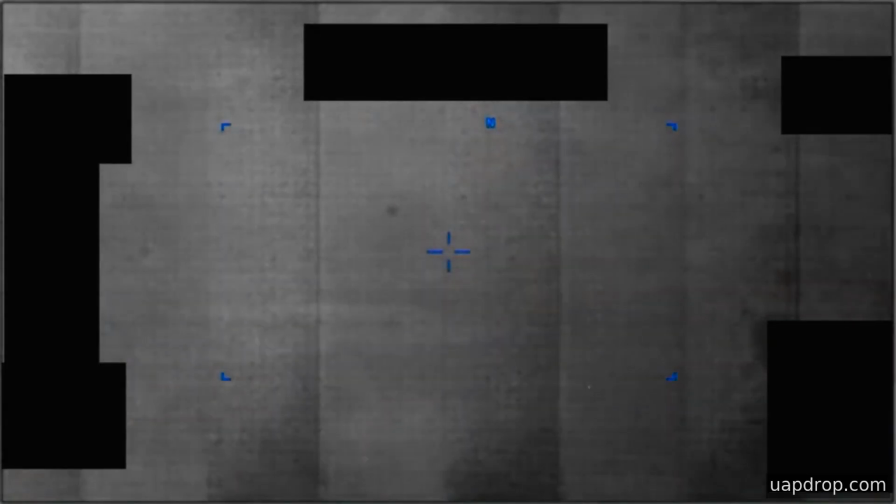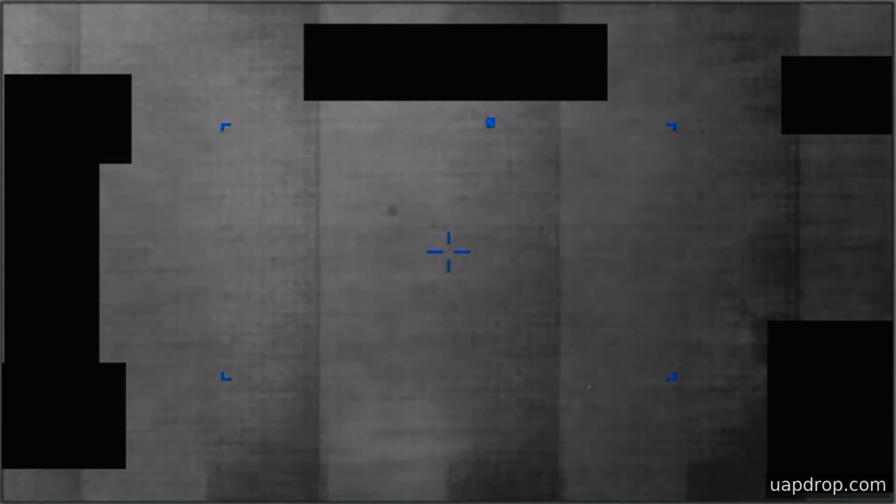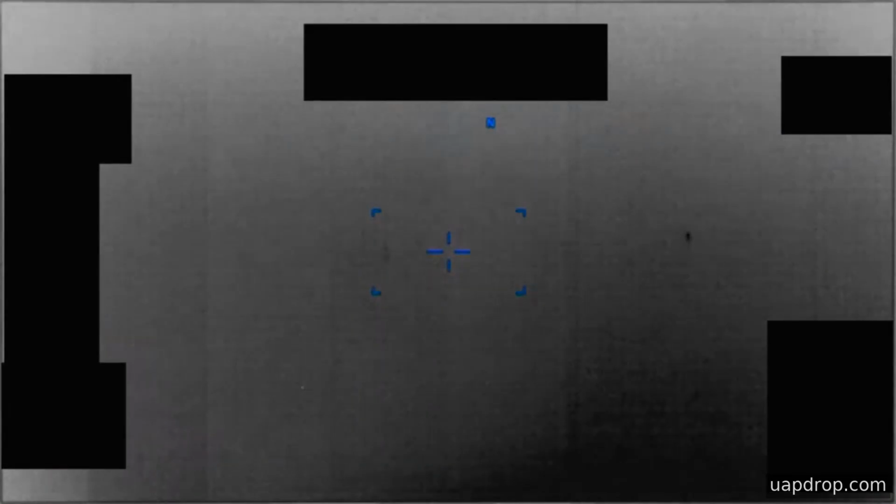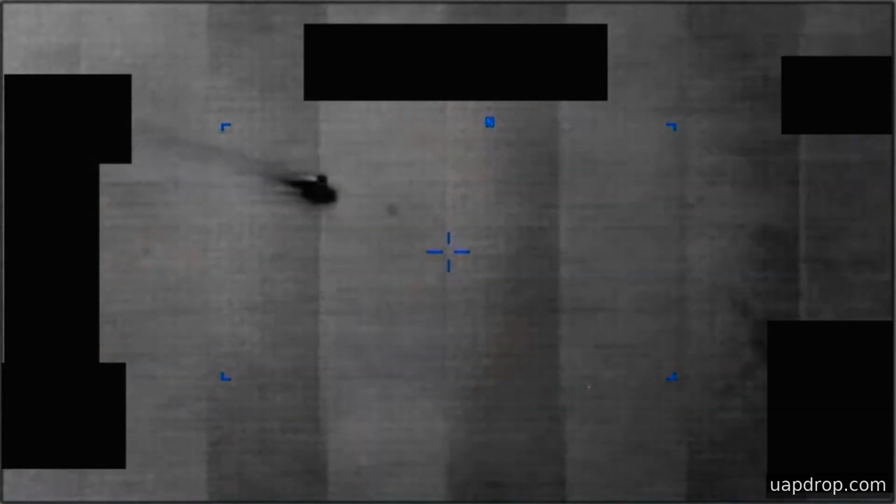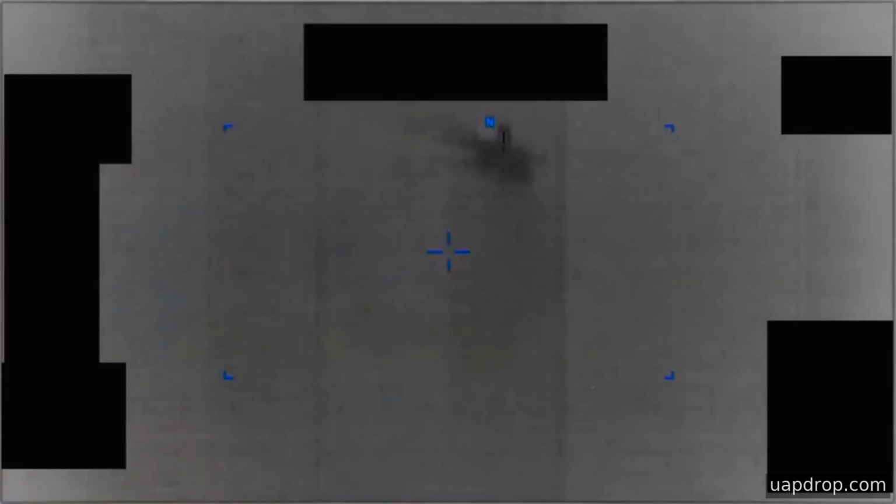Early in the clip, a small area of contrast appears in the upper left portion of the frame, moves through the field of view, and disappears toward the lower edge. Moments later, the sensor cycles its zoom setting several times, while another area of contrast becomes visible lower in the frame. Shortly after that, a second area of contrast enters from the left, and the sensor pans to follow this second element, leaving the first object to exit at the opposite edge.